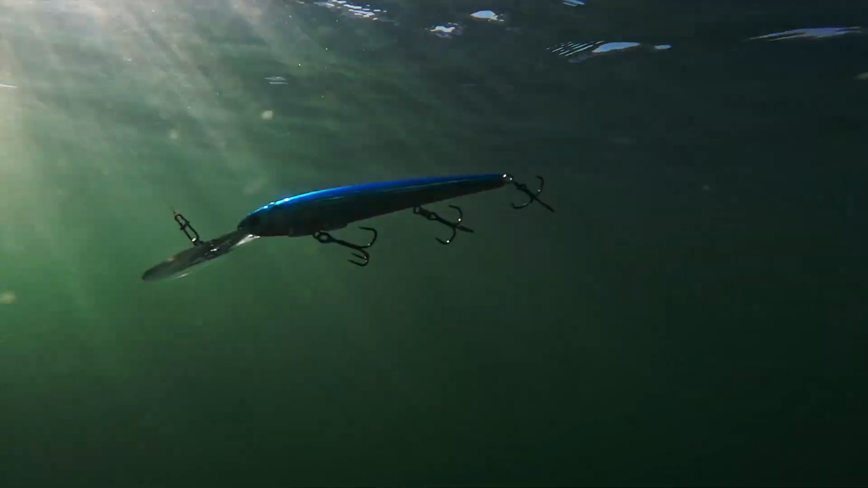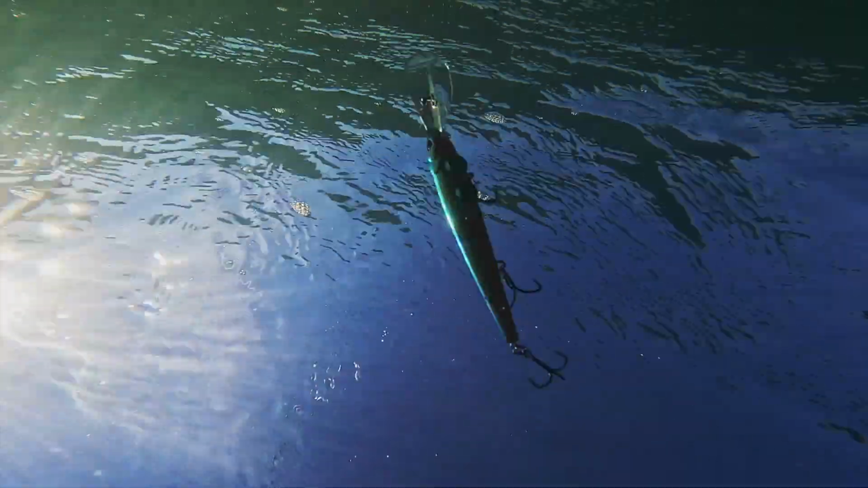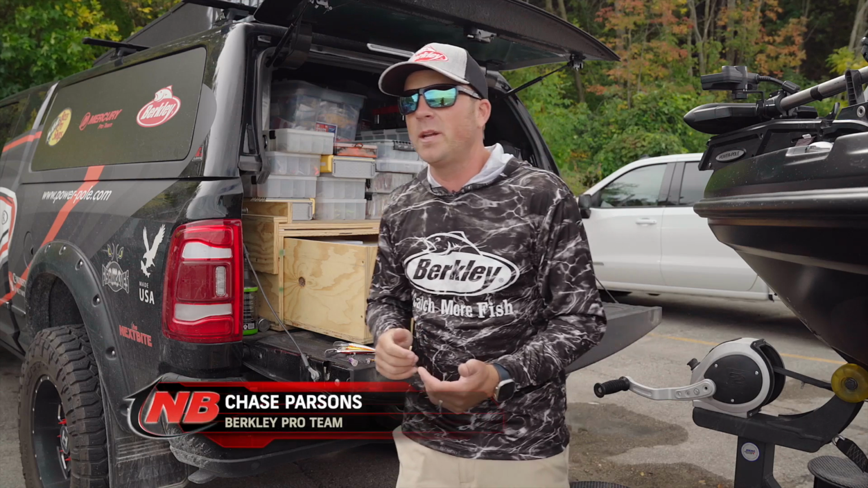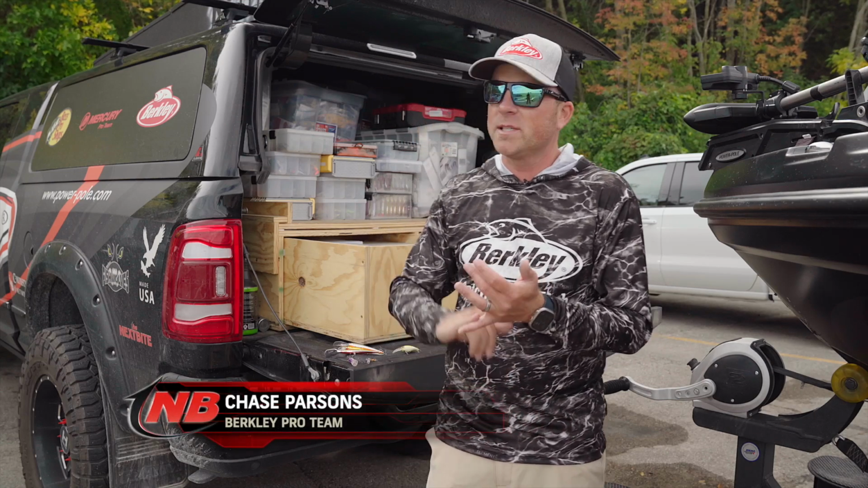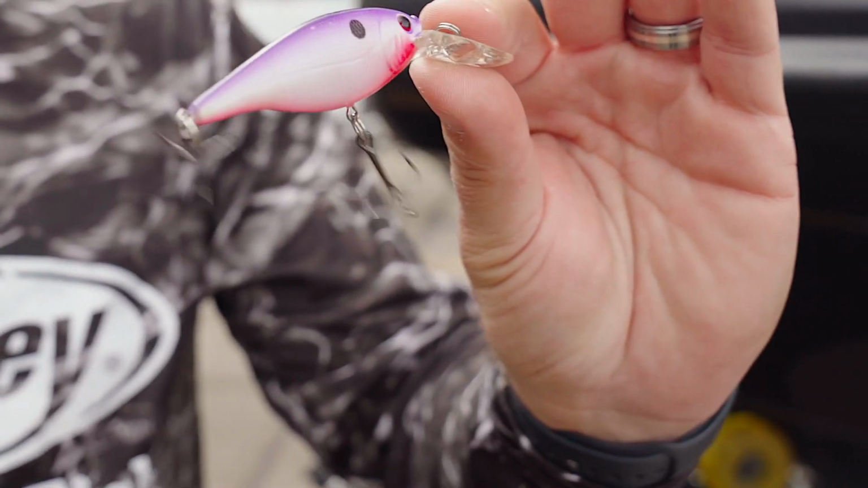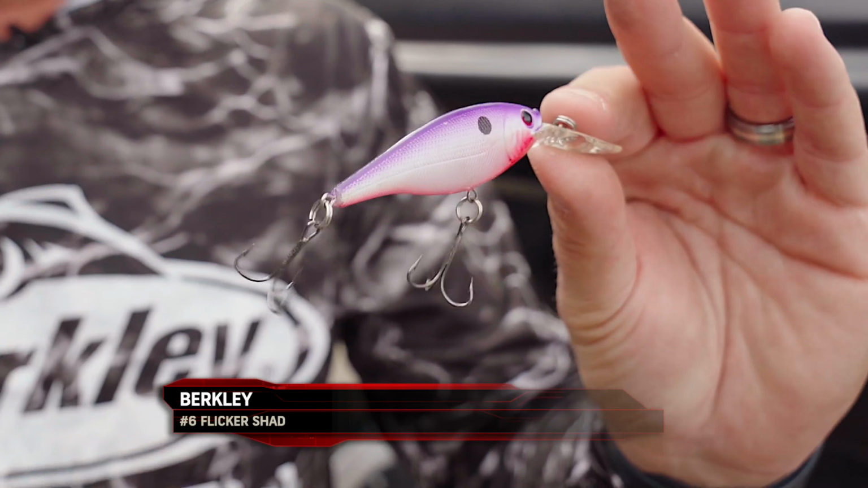Yes, folks, even with forward-facing sonar technology, you can still catch walleyes on crankbaits. And I just want to take you through the different options that Berkley has to offer. Some of them have been around for a while, and I think everyone knows about the original Berkley crankbait. Came out a lot of years ago, the Flicker Shad.